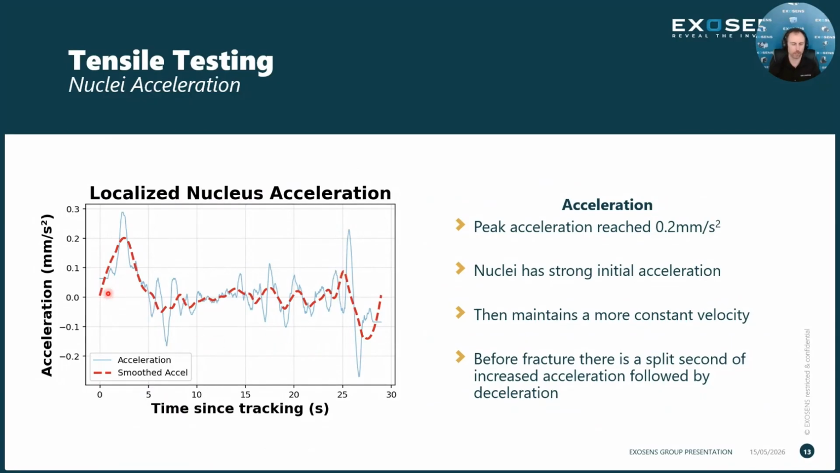So the blue curve is just the raw acceleration data. The red dotted curve is smoothed, just so we can see and identify the shape of it. It turns out to have a peak acceleration reached of about 0.2 millimeters per second squared. Again, strong initial acceleration that maintains a more constant velocity. For a split second, we get a big increase in acceleration followed by a sharp decrease in acceleration before the fracture point.